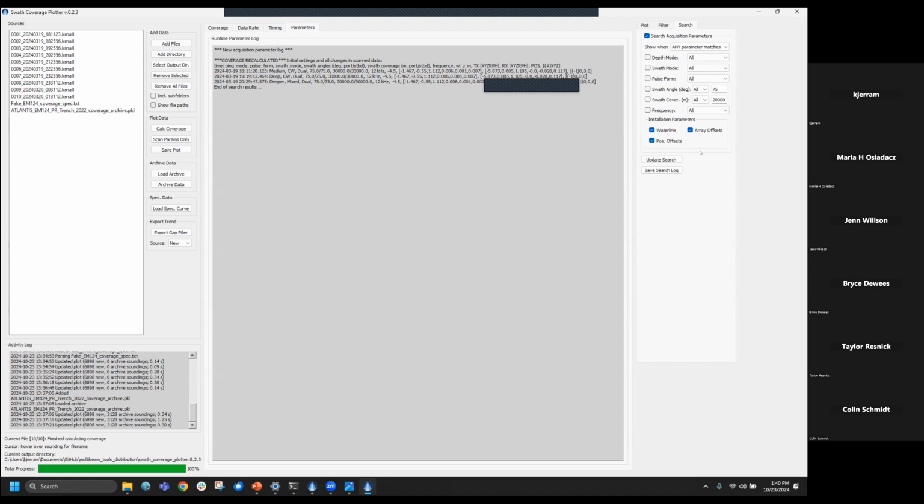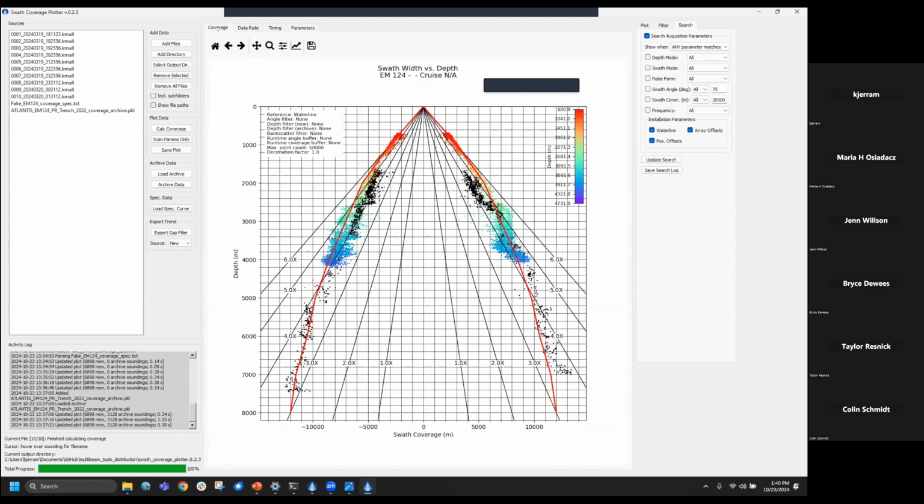If there's any change in any of these installation parameters, you can load directories from one year and another and just see what changed from year to year and make sure that you understand why. And then you can export this to a text file to send to Kongsberg.